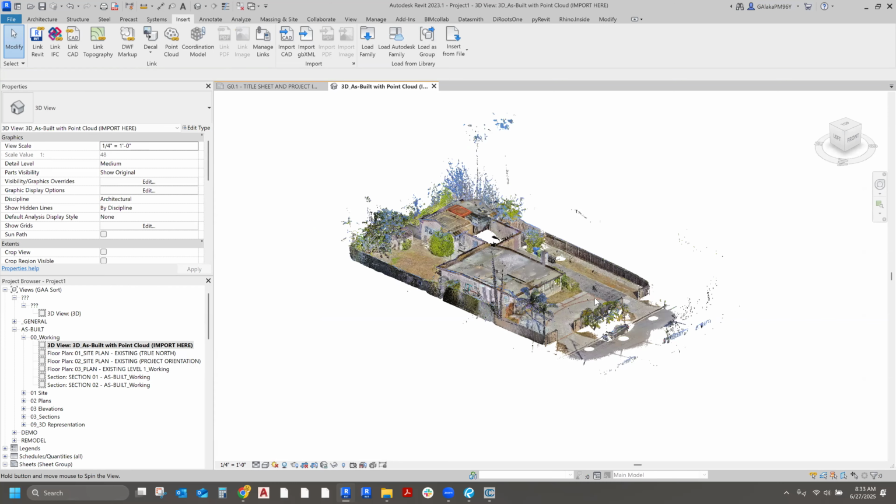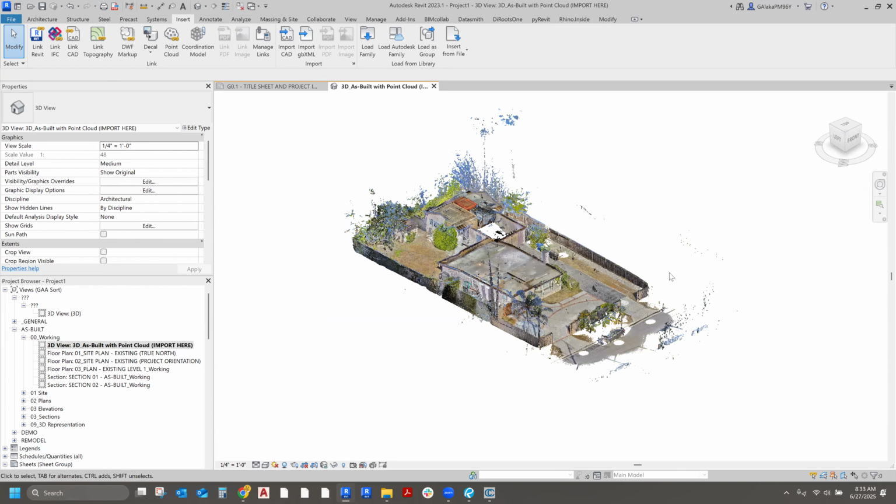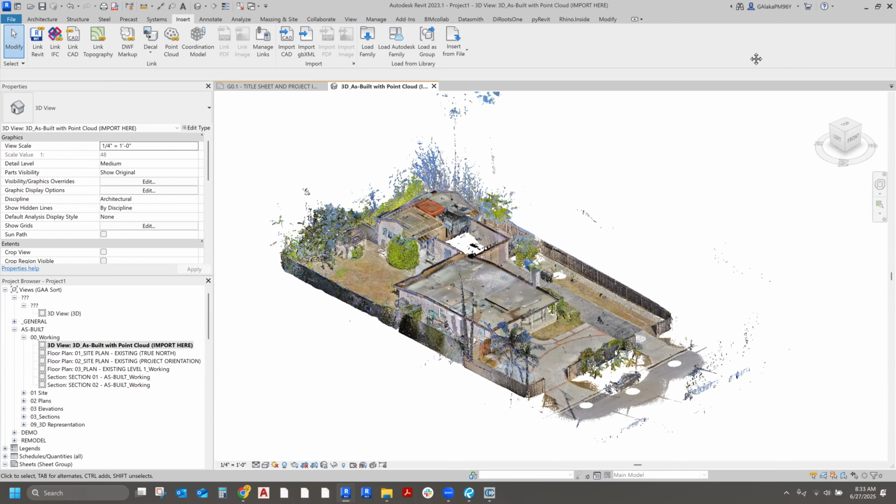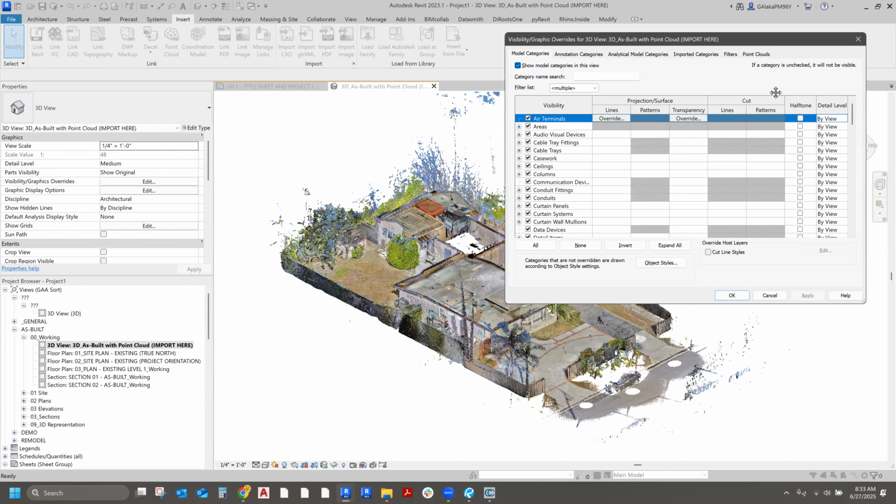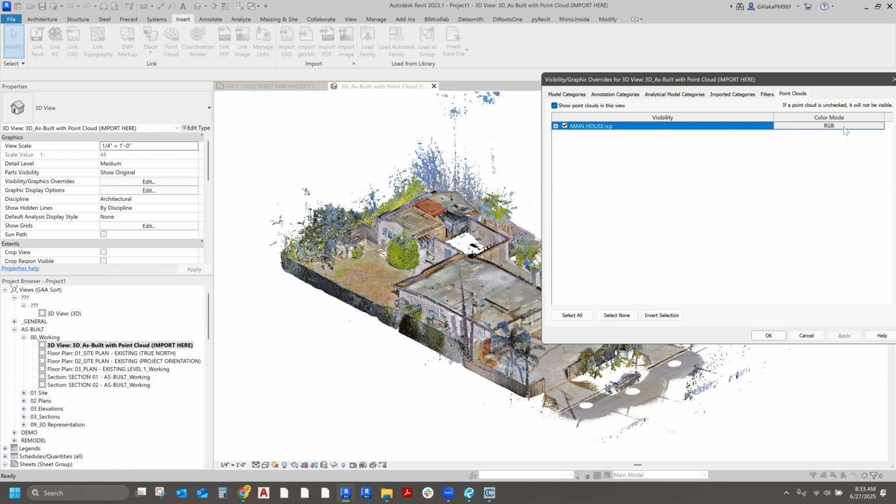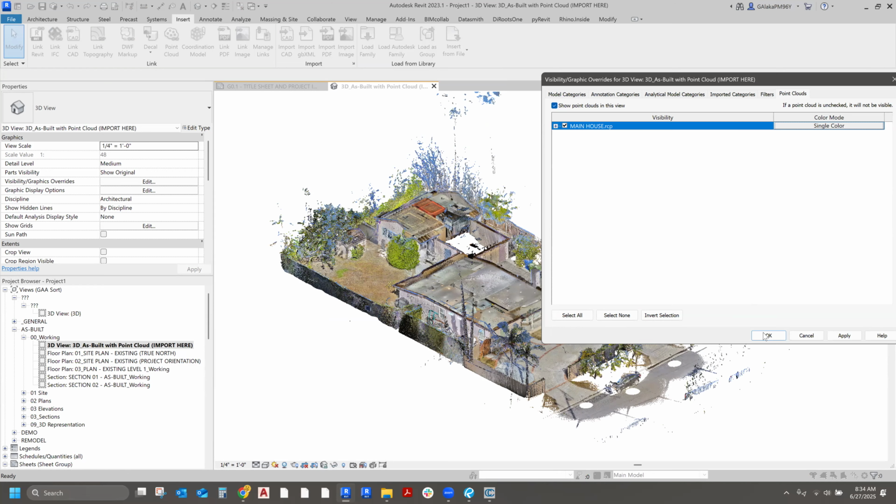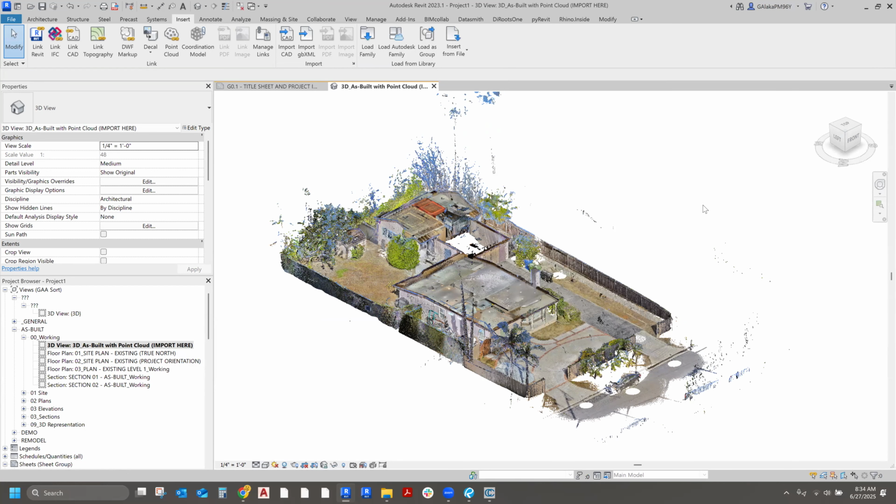Before I go into the next steps, I want to show you how Revit can display the point cloud. Within the visibility graphics of the point cloud, right now it's set to RGB mode, but it also has other settings. Single color, which I don't understand why this exists, will just turn everything one color.